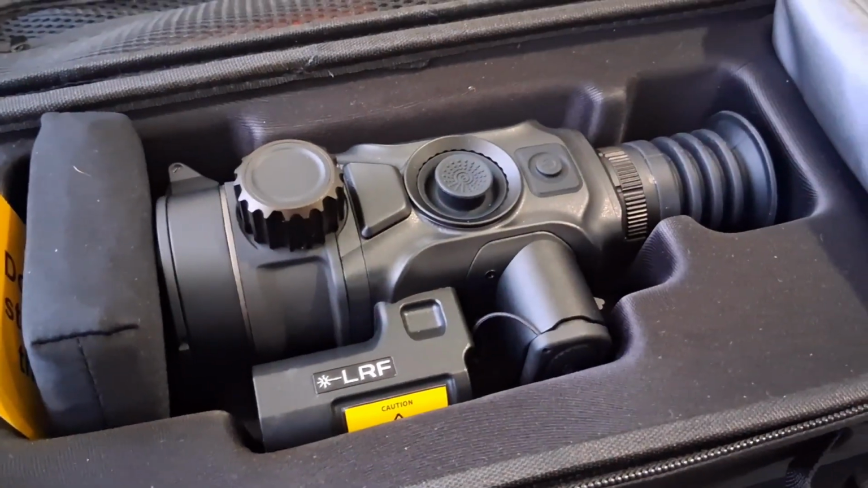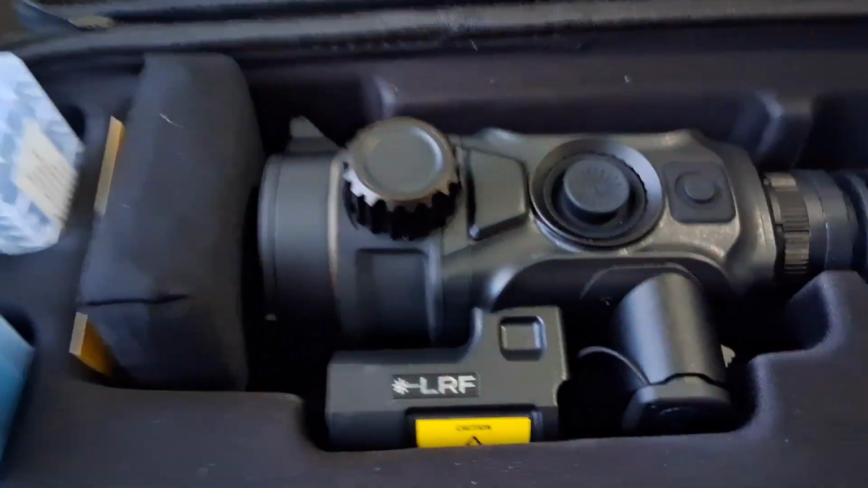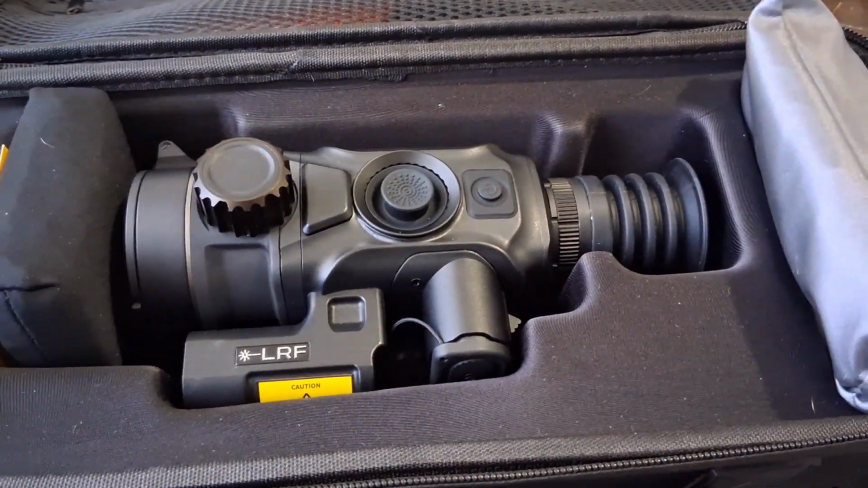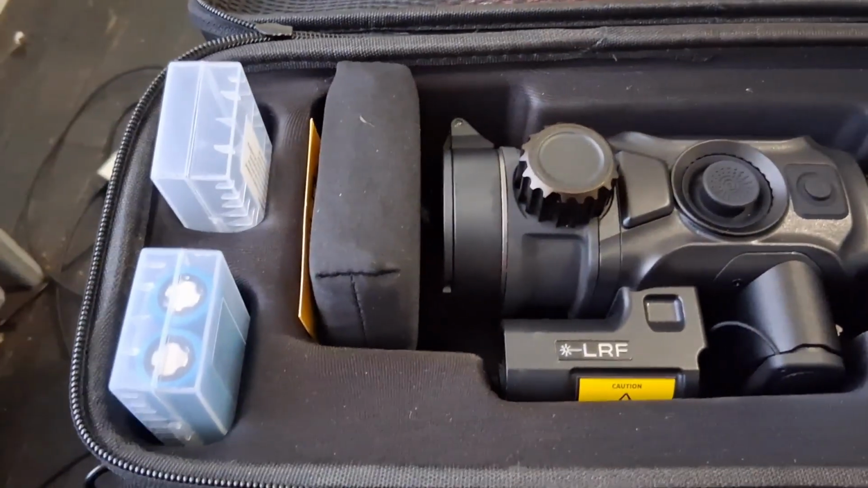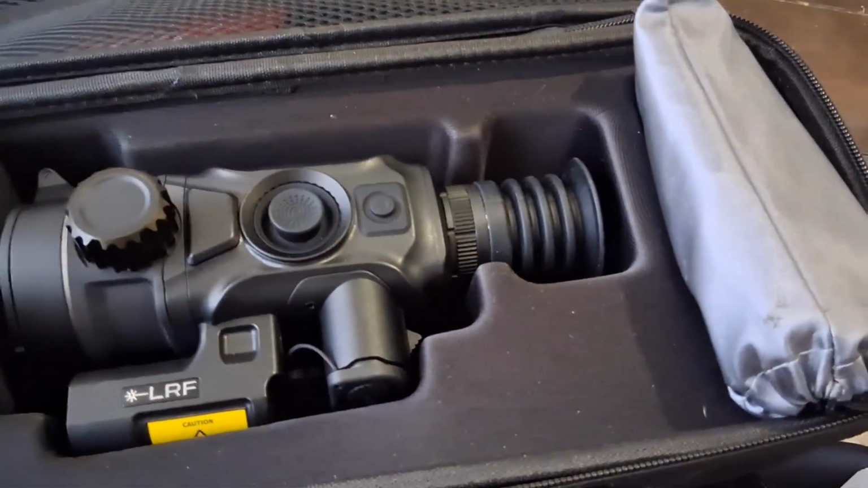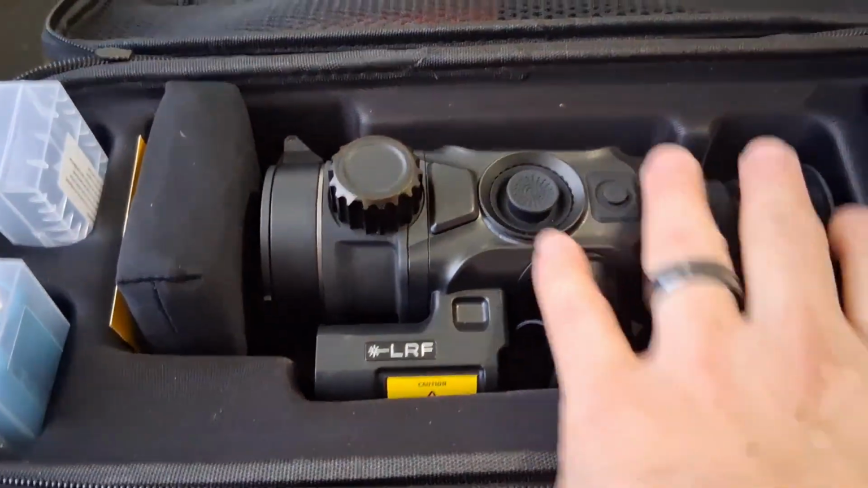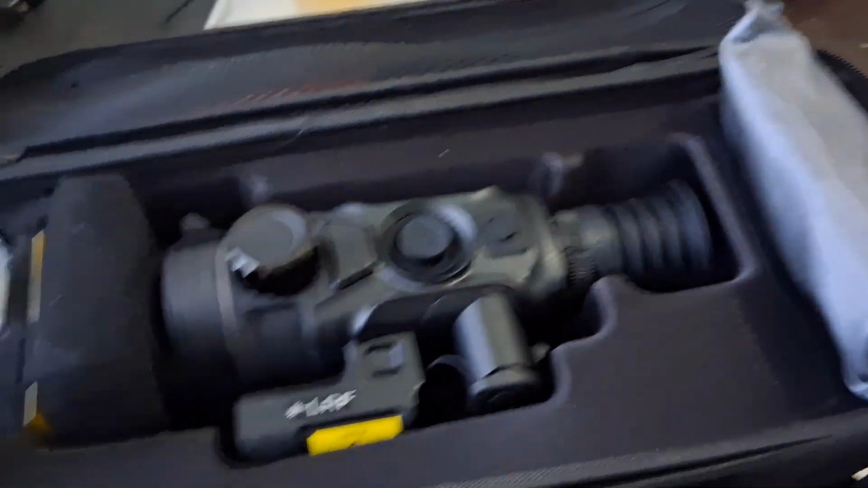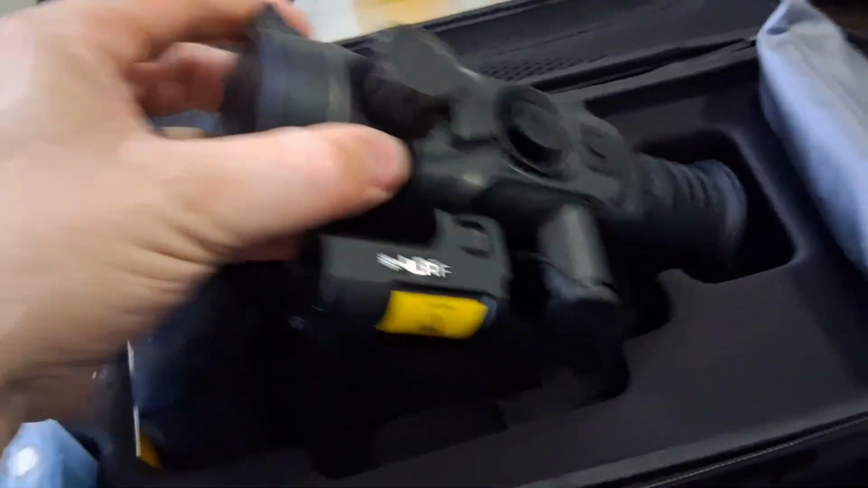Today we're reviewing the Wave Tempest 335 LRF. I got this as an open box for about 50% off, which I'm super excited about. So this isn't an official unboxing, but everything that would normally come with it is pretty much in here. You got your scope, two sets of batteries, charger. The scope itself is pretty heavy.